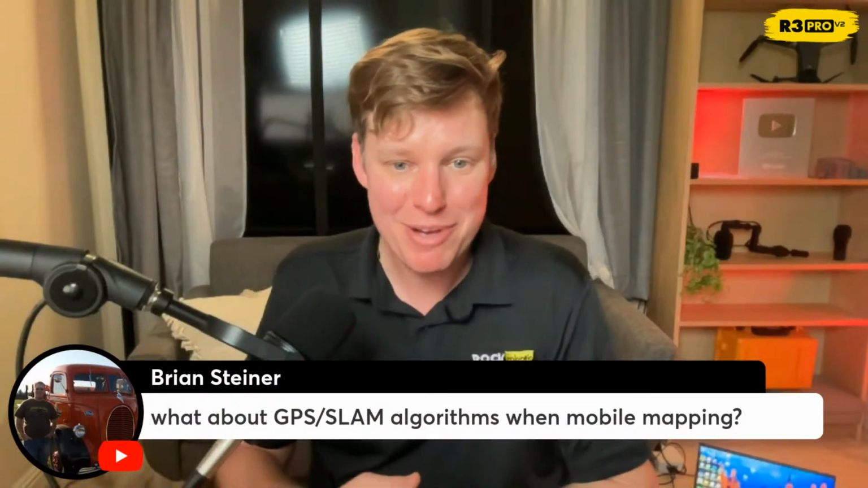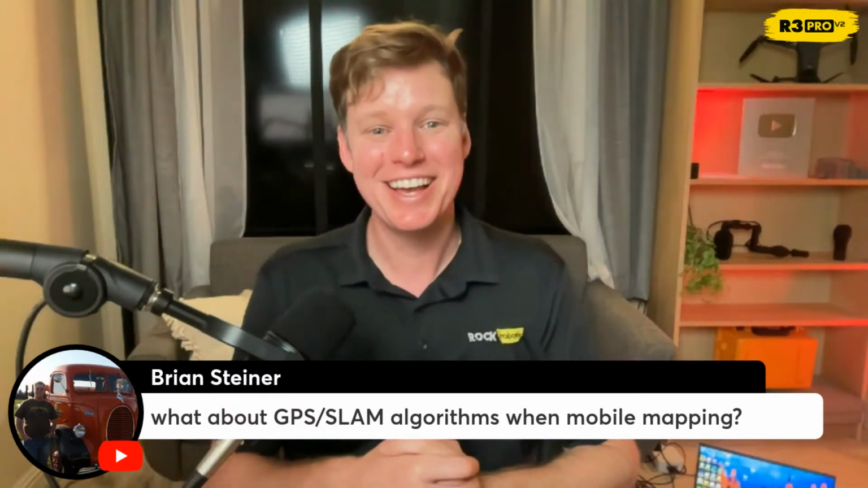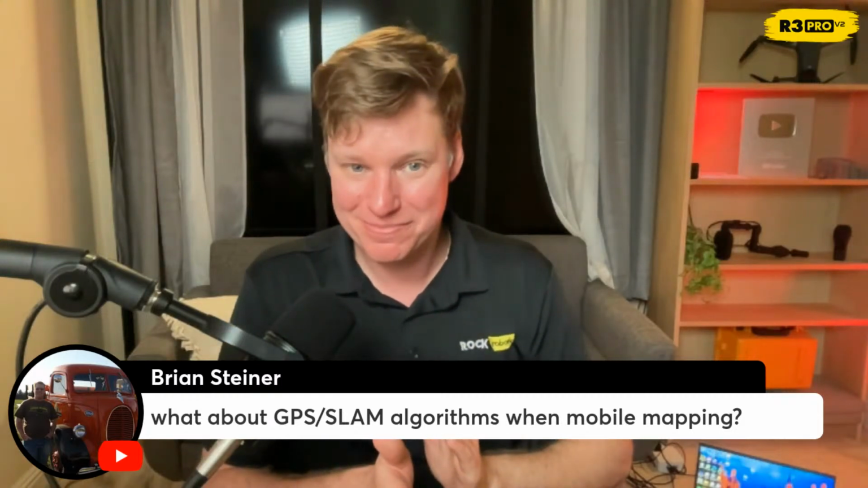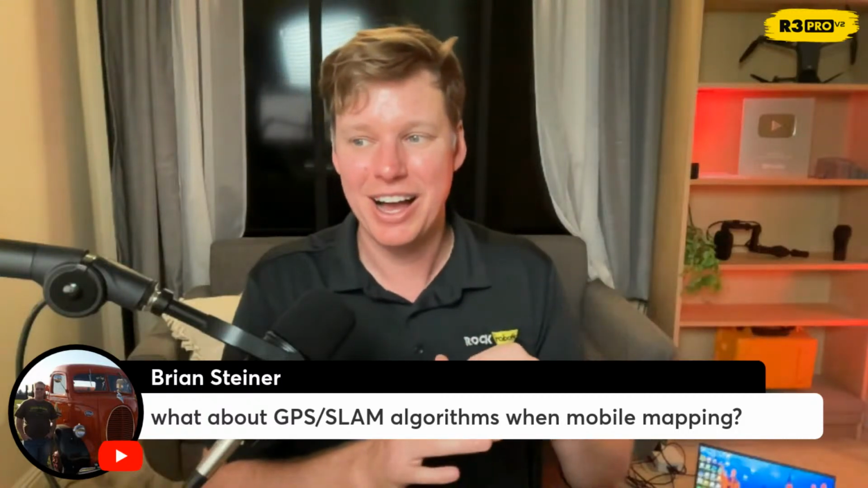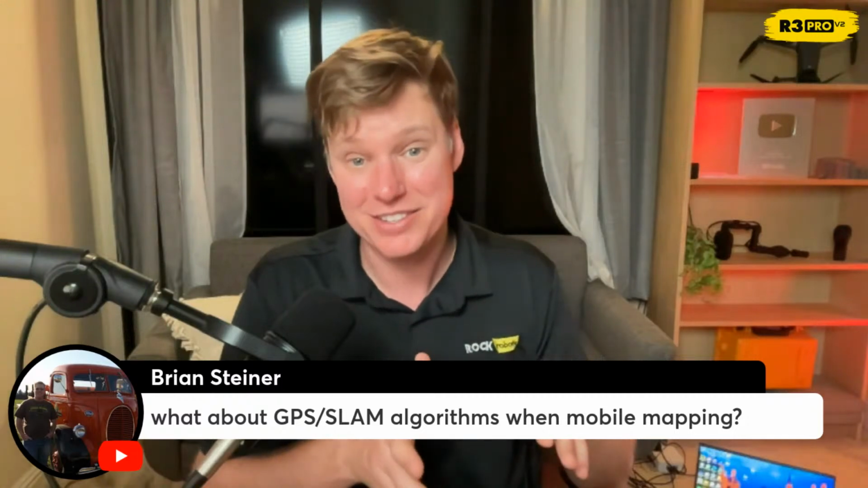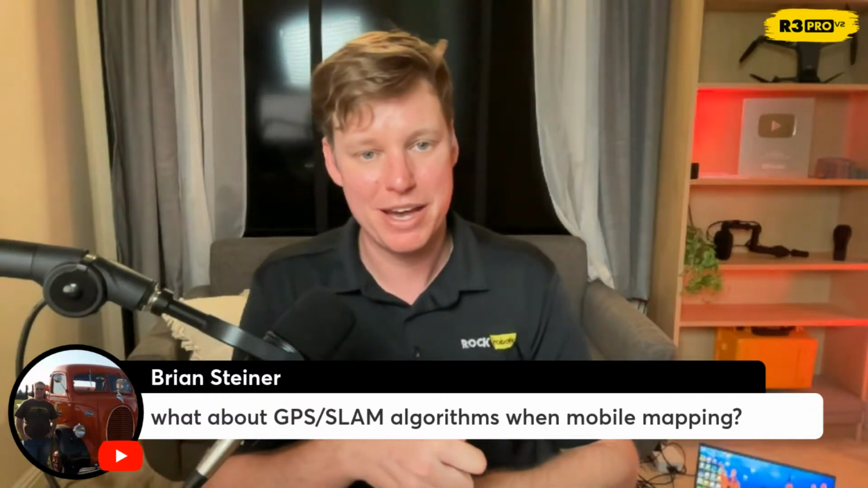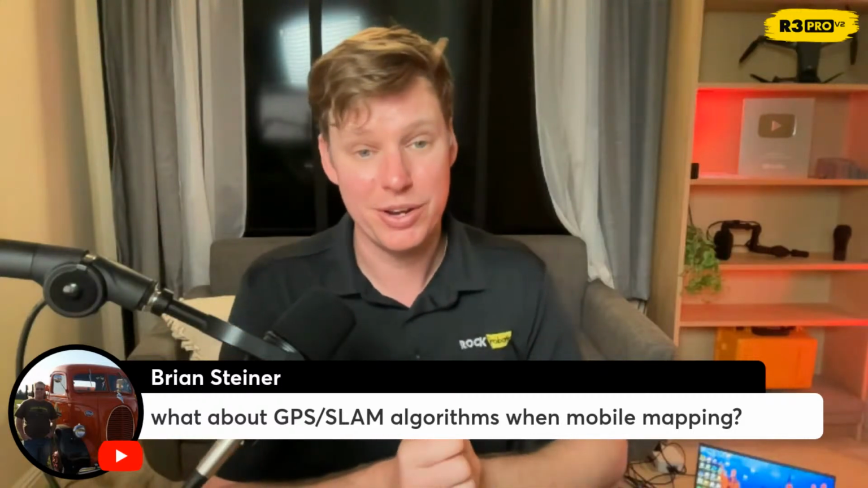What about GPS SLAM algorithms when mobile mapping? Oh gosh, Brian, have I been talking about this? Does everyone know about this? Yes, we're going to do GPS enabled SLAM. Technically, SLAM enabled GPS on mobile; they're the exact same thing. Right now, the GPS enabled SLAM is technically in the ROCK desktop. Whenever this V2 comes out next week, we are still doing some QC/QA to make it better, but essentially that's already performing internally.